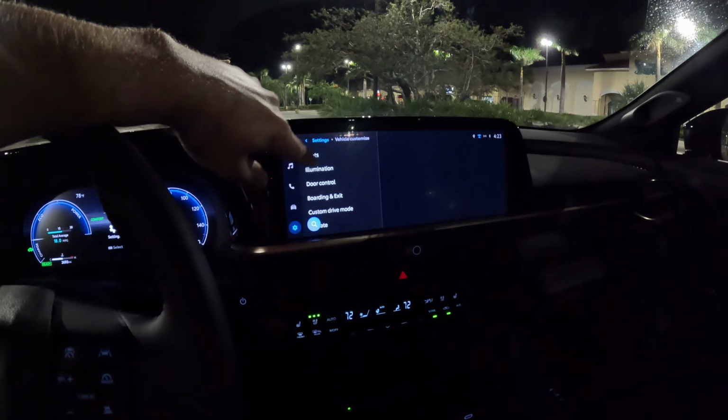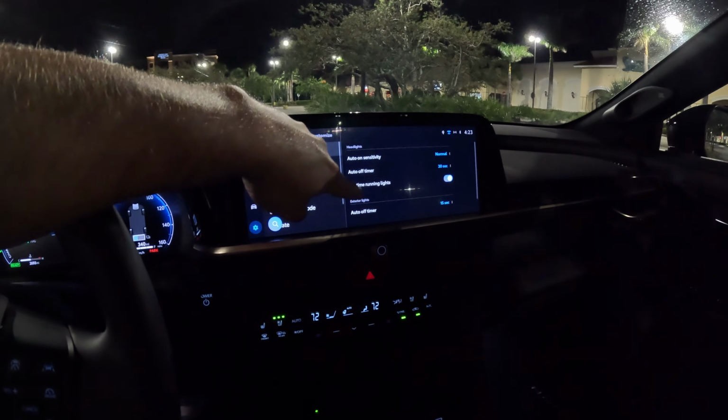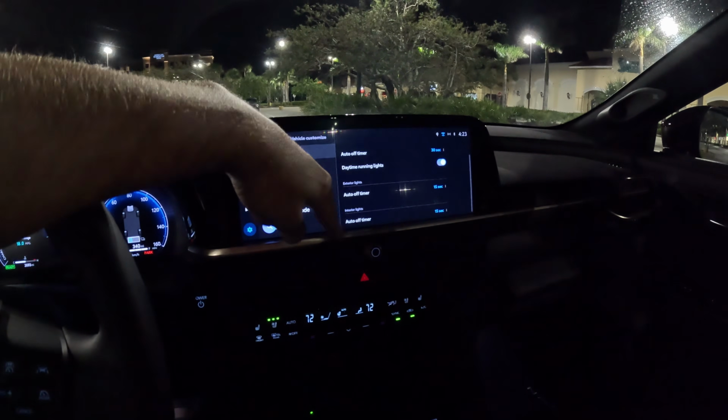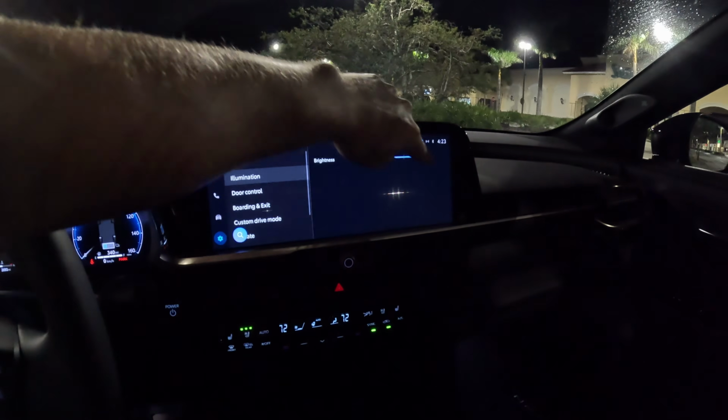But for additional customization, let's go ahead into the lights settings. Auto on, auto off, timer, daytime running lights. You can turn those off. That's kind of neat. Illumination on the inside is this. Actually, all that does is take out the illumination on what I'm seeing on the footwell. So check this out. Nice faint glow. You can probably see my feet glowing down there. And this is what it looks like when it's on all the way. And this is what it looks like when it's about halfway on.